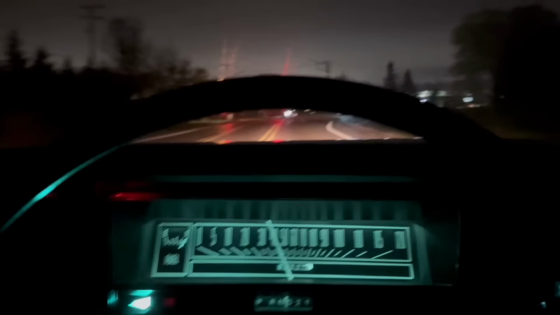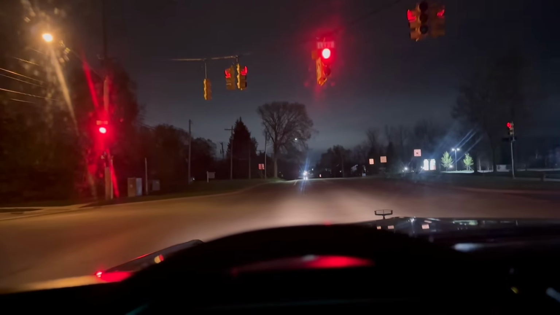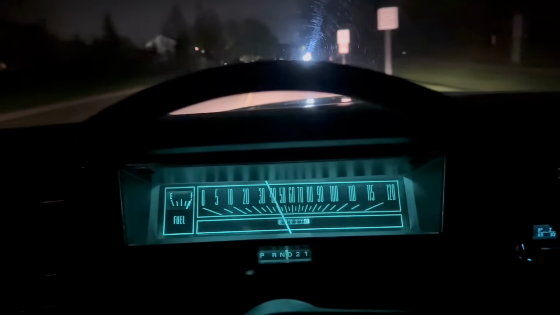Really wasn't much of a horsepower difference either between the 460 and the 429. A little bit more torque, maybe about 5 more horsepower. But the car is plenty peppy.